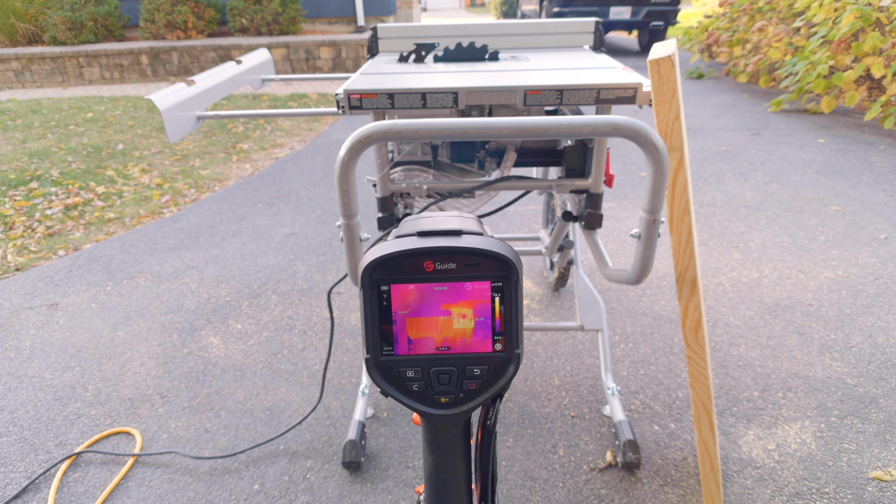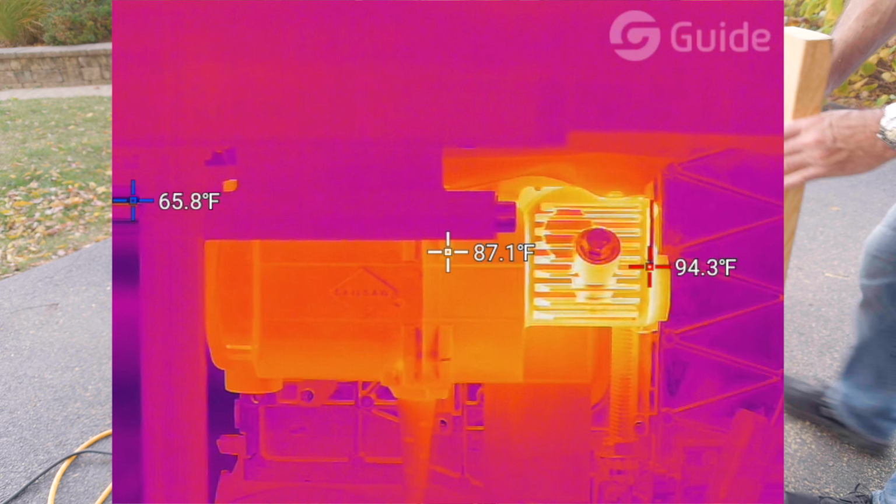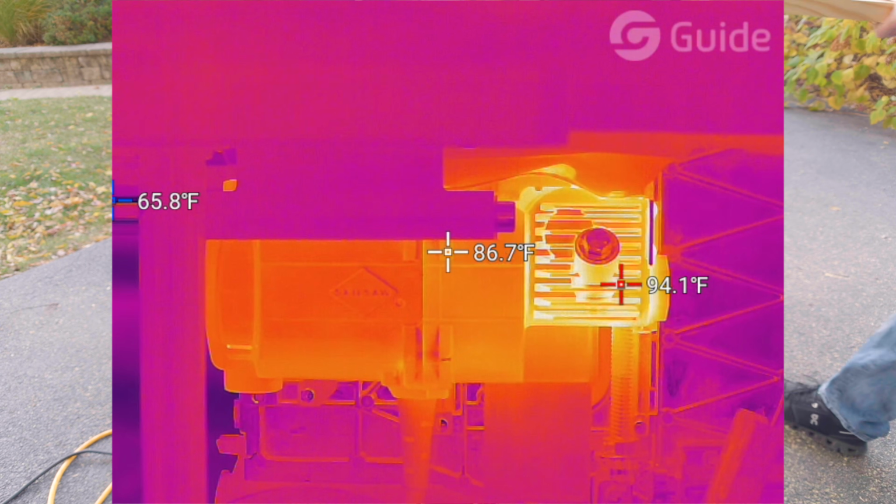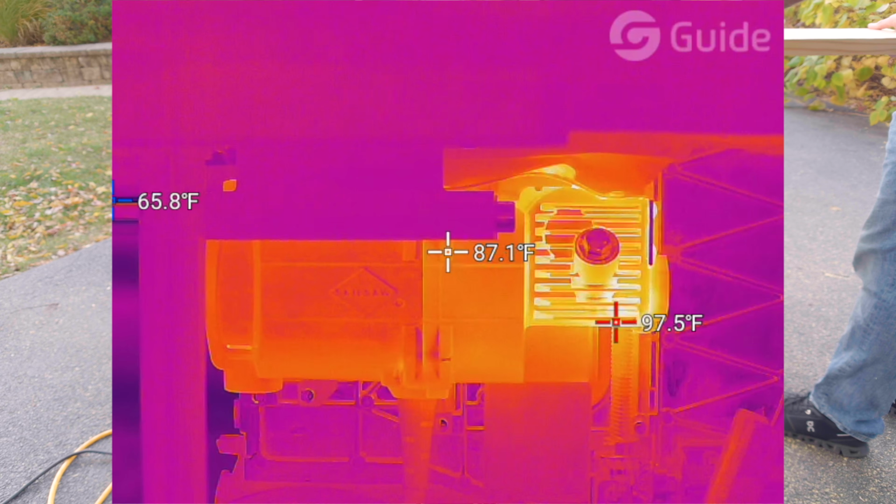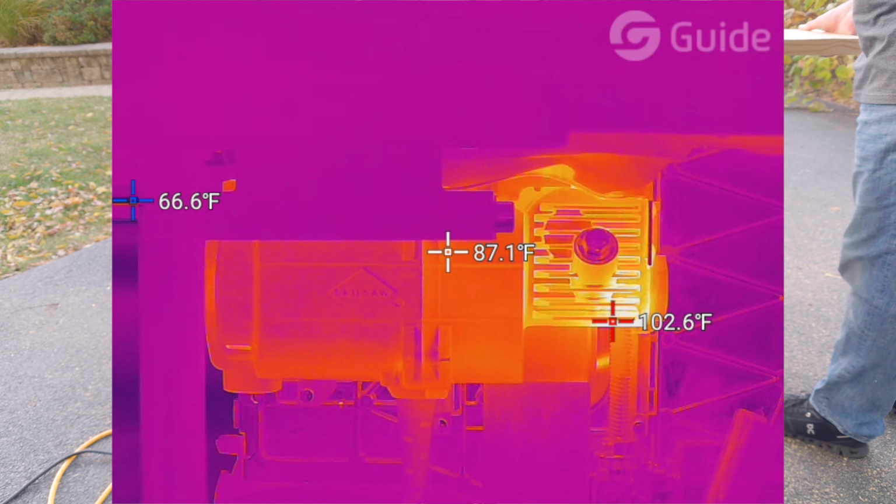How hot does a worm drive motor get? Let's find out. I can't believe that worm drive housing didn't get hotter than that. It's pretty impressive, actually. That's about 3 boards straight I ran through there back to back, and this is the third one.